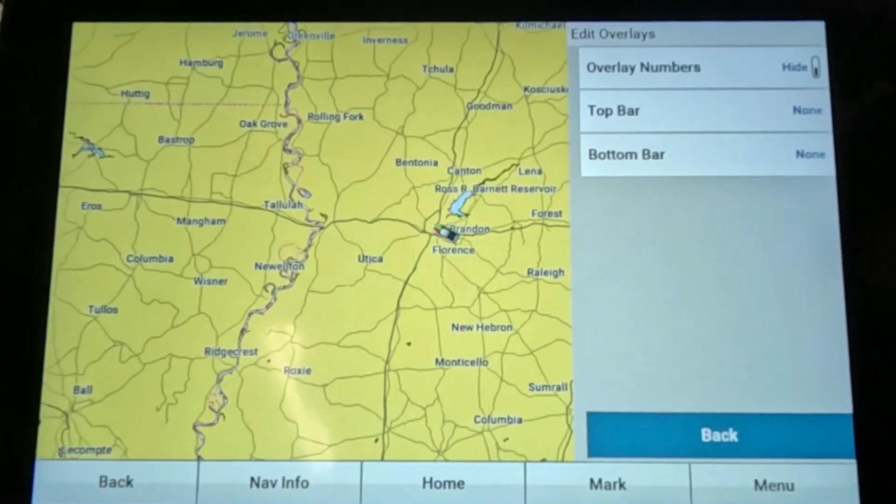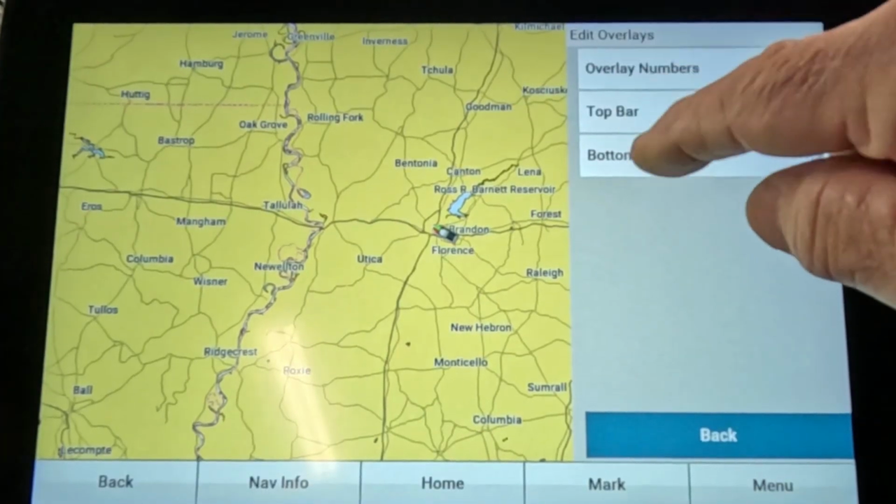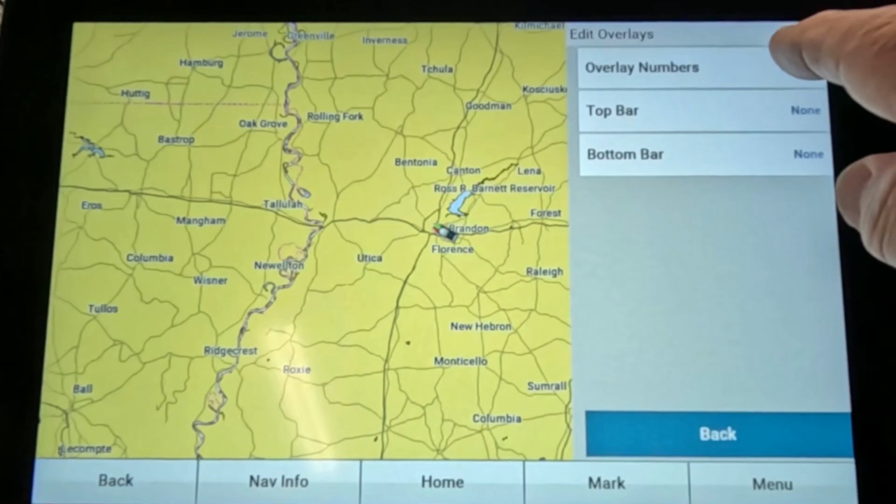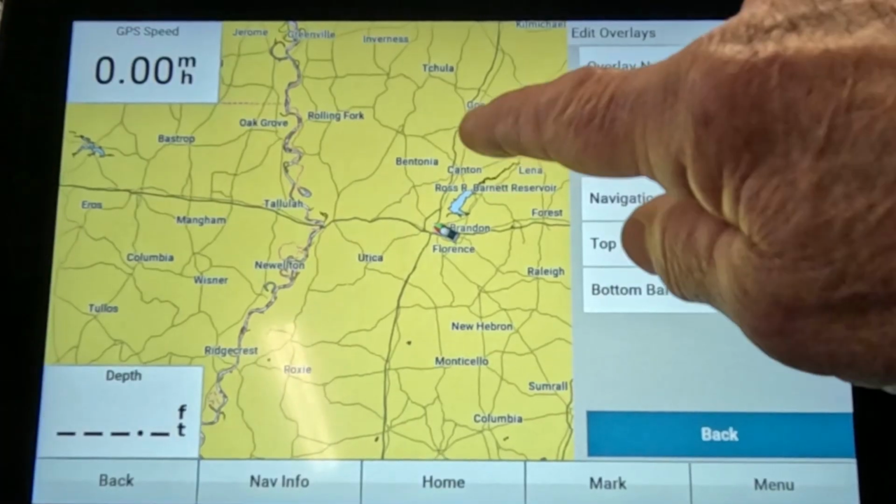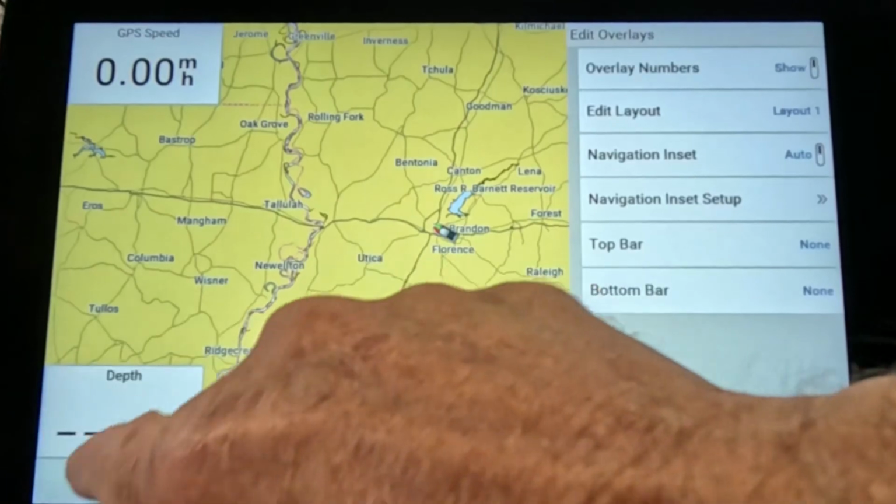Edit overlays. Now, this is kind of another thing, it would be whether you like it or not. Your maps don't have anything on it to tell you the depth or what time it is or anything. So you can turn it on. What it does, it puts squares in the corner, and it kind of clutters up the screen again. I'll show you. See, it puts the squares over in the screen like that, and then it covers up part of your map.